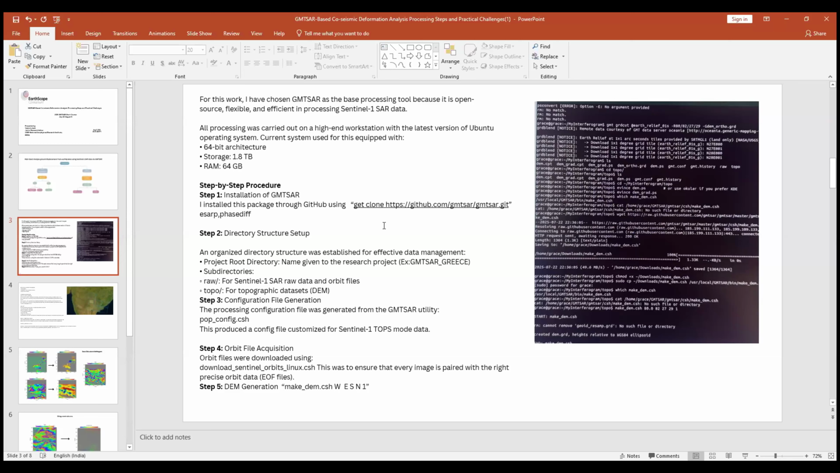Step one is installation. Simply go through GitHub, just git clone, and install it with this command line. To confirm it, I use ERSP and phasediff. I confirmed it's working well. The next step is generating the working directory. For example, I'm working with the example Greece data, which is why I chose this. For that, I created two subfolders, raw and topo. Raw already has the example data for interferograms and corresponding orbit files, and a DEM file as well.